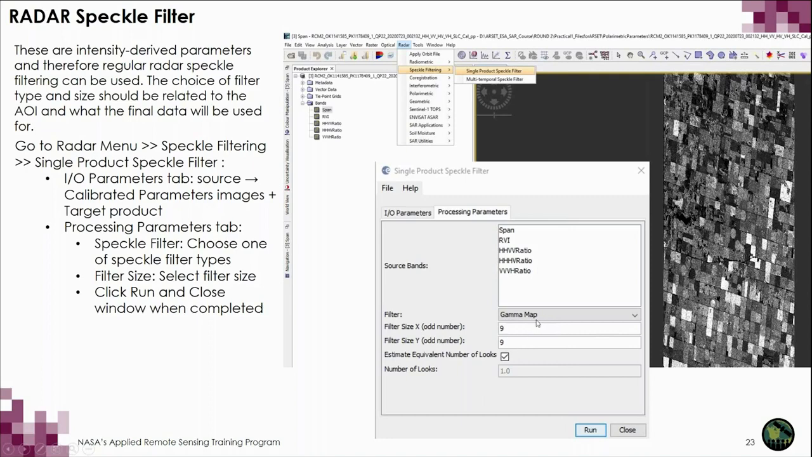In our particular case, in this area of Canada, we have very large fields, and previous testing has shown that we can use very large window sizes, 9 by 9, in order to apply the speckle filtering. We also have done previous research for our areas of interest and have chosen the gamma map filter, but there are other filter types, and you should look into that for your area of interest. Once these parameters are selected, you click Run and close the window when completed.